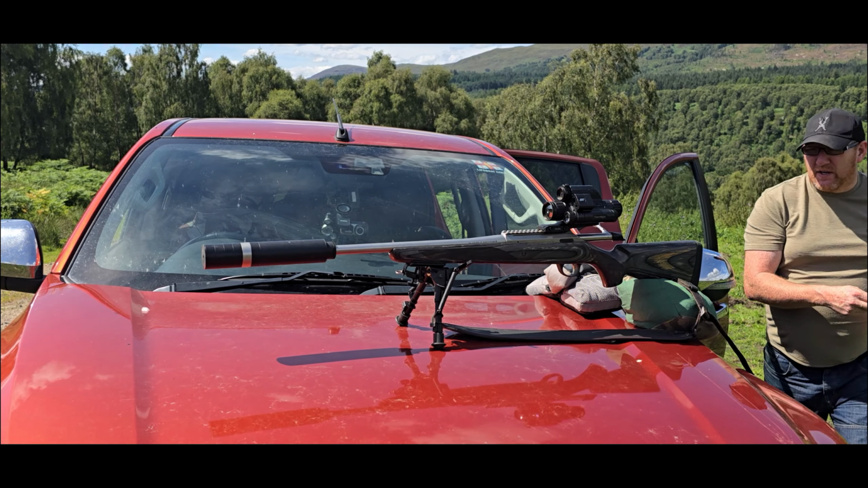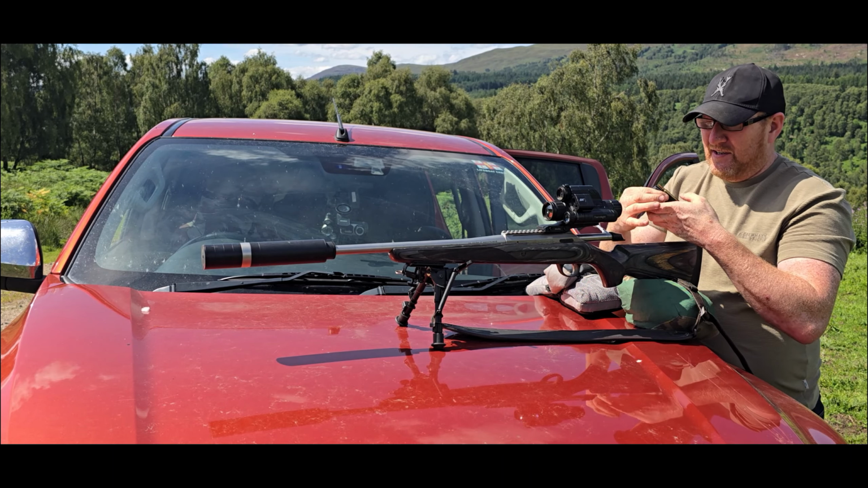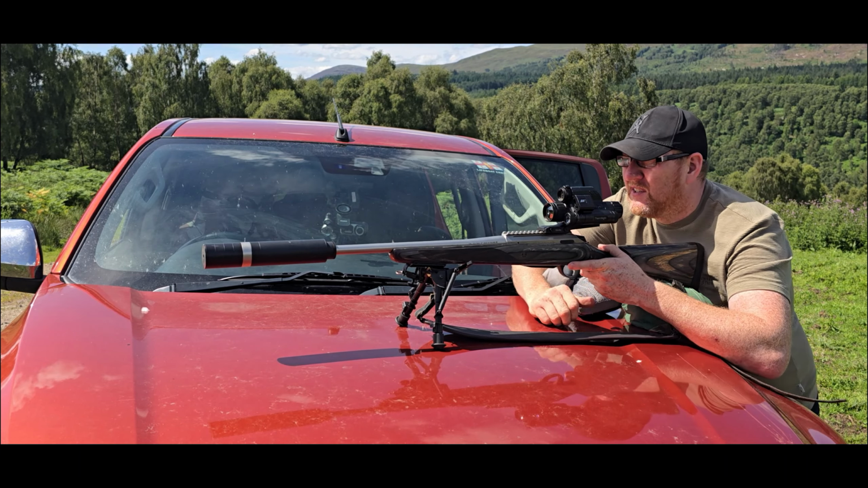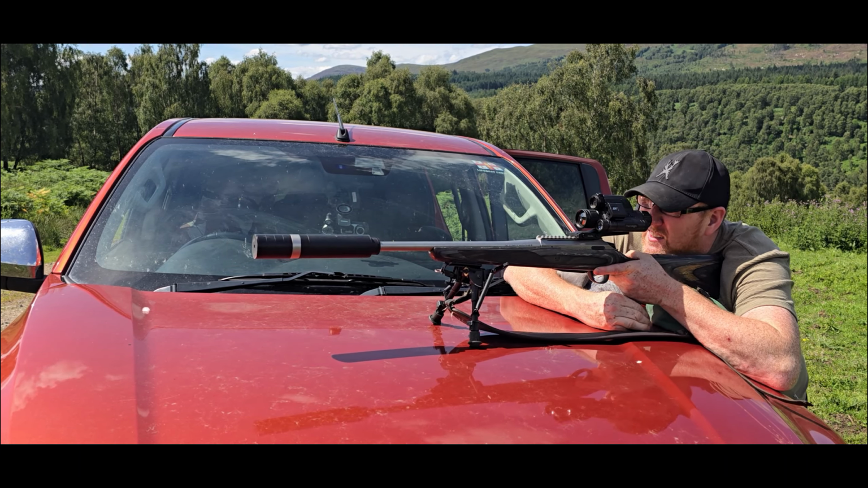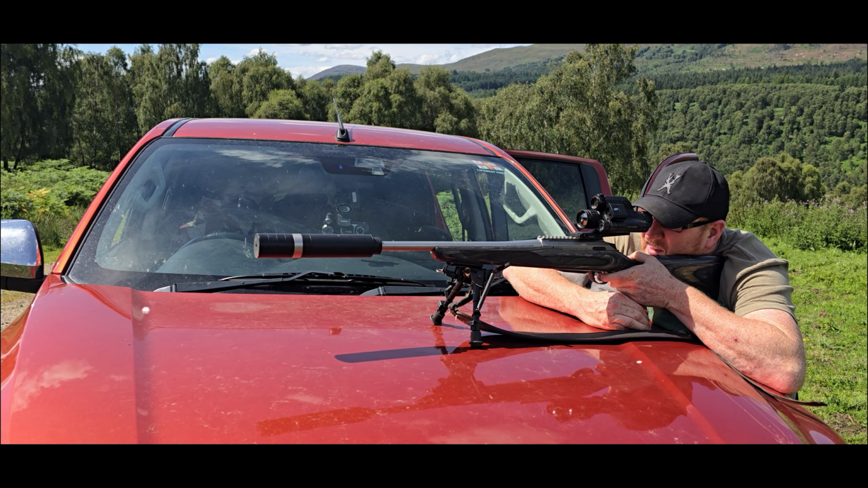So we know about that square. That's quite an unusual square. As I said, just footage for playing with, that's all I'm doing. Let's go for that same spot again. Have a look at the groupings later.